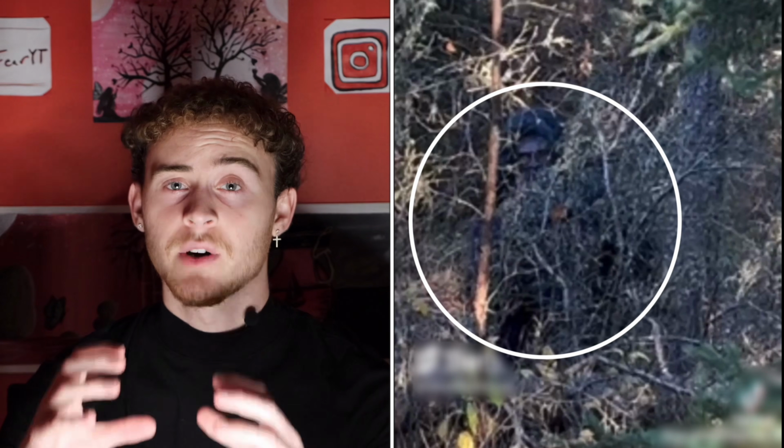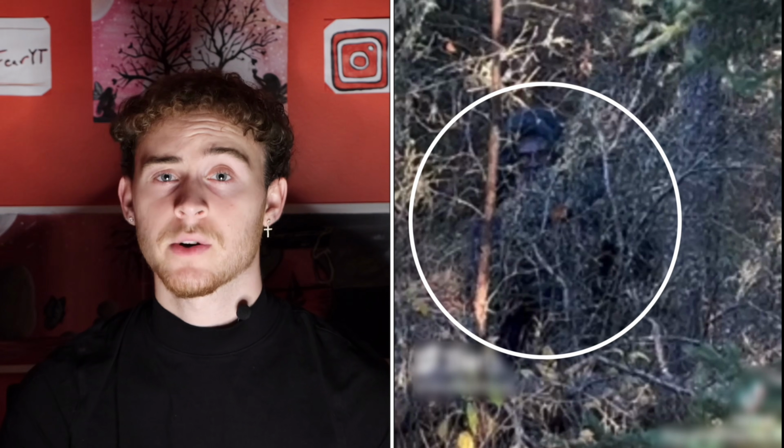Taking a look at what could be one of the most compelling videos of Bigfoot ever. It was highlighted by Squatch Watchers on November 23rd, 2023, and this is what the caption states. It reads, "Giant Bigfoot caught on trail camera during missing persons investigation. Here's the footage."